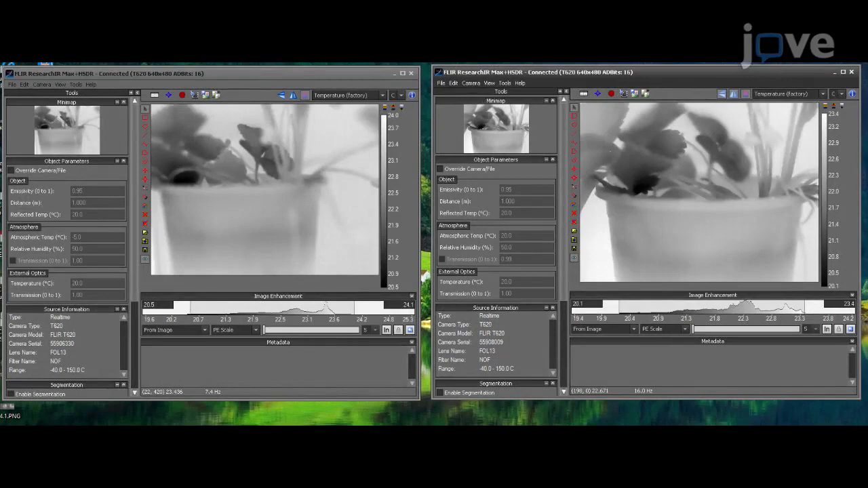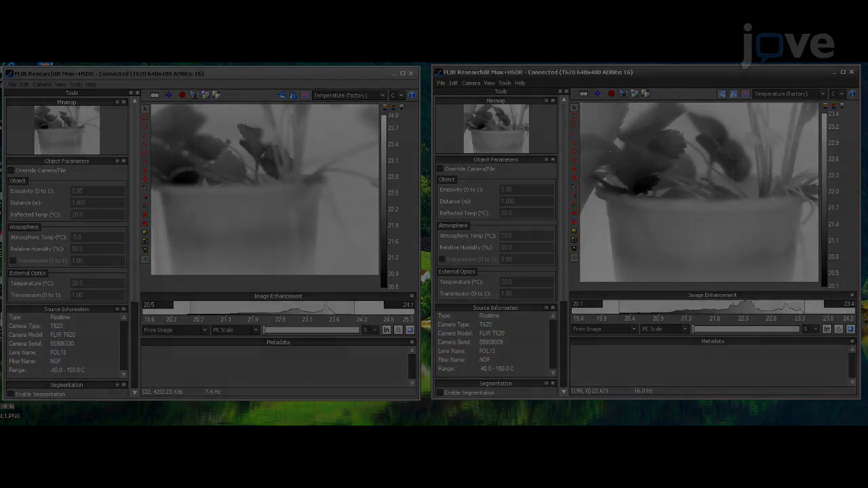To set up the computer and software for recording, open 2 windows of the software by double-clicking the icon for the IR camera software 2 times.